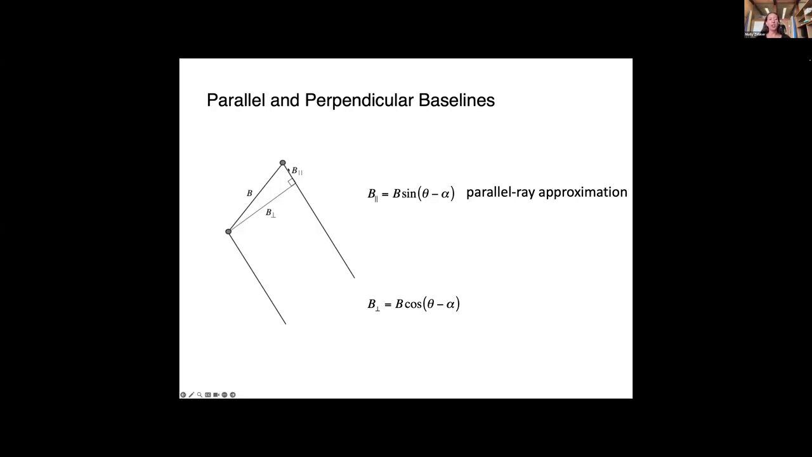For topography mapping with InSAR, we make an assumption which we call the parallel ray approximation. This assumes that the radar looks from the two satellite positions, and the difference between the range to the ground is much, much smaller than how far the radar is from the ground itself.